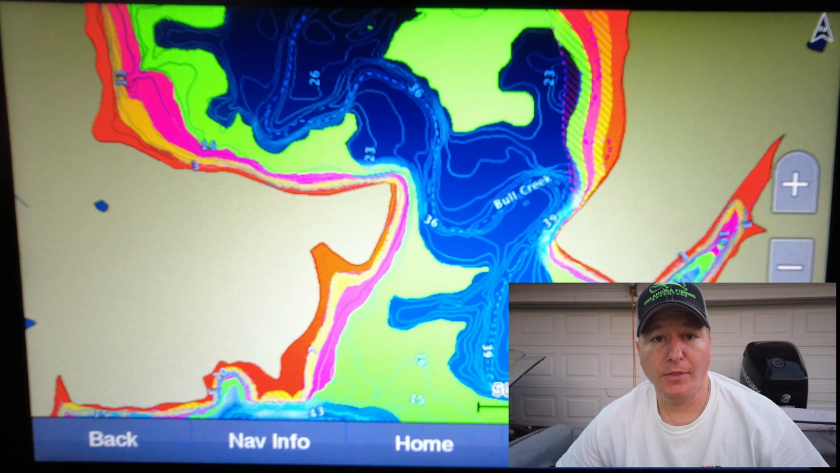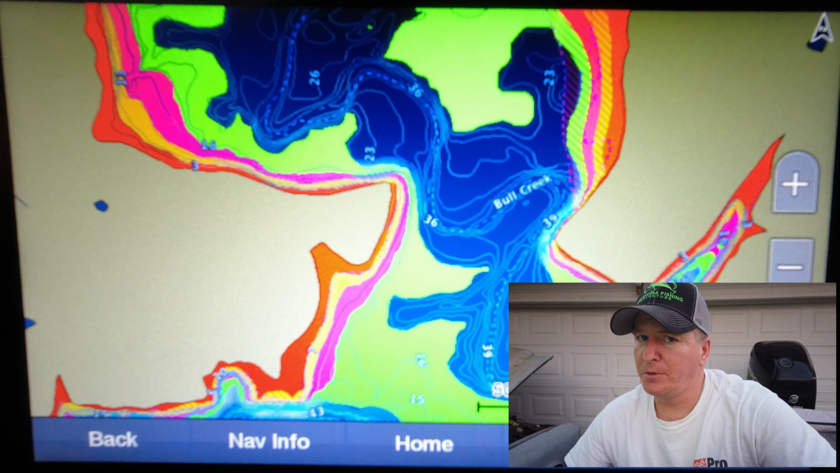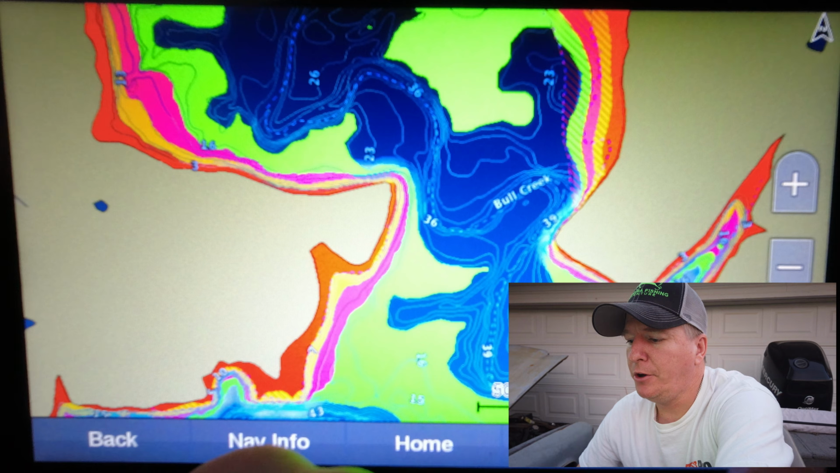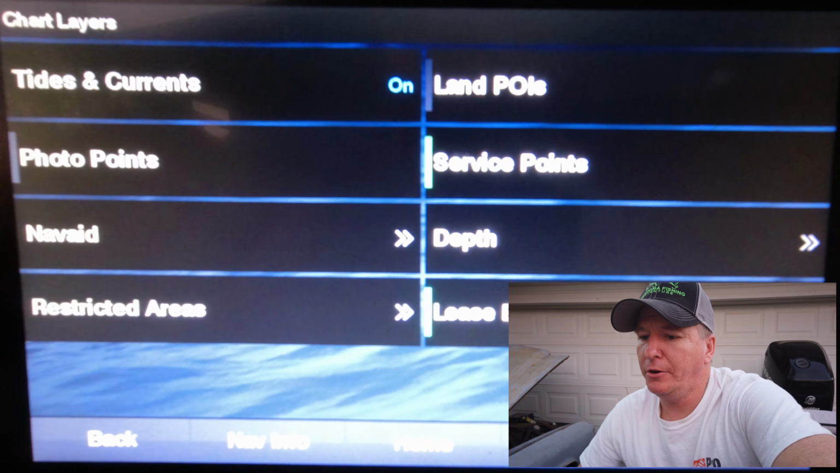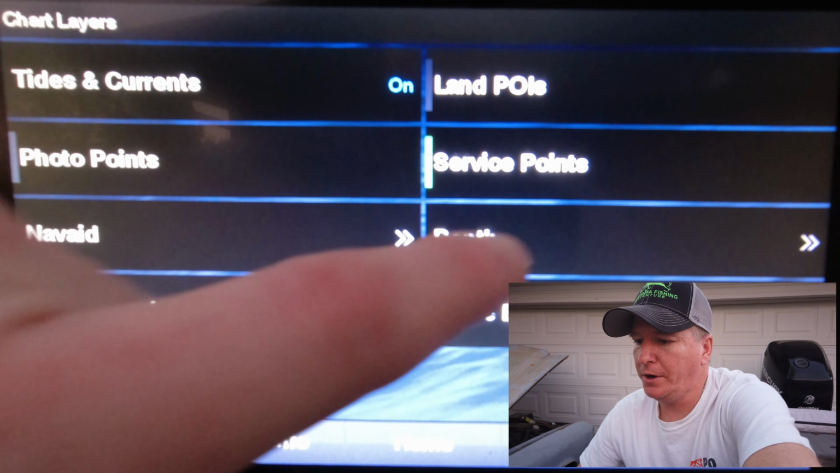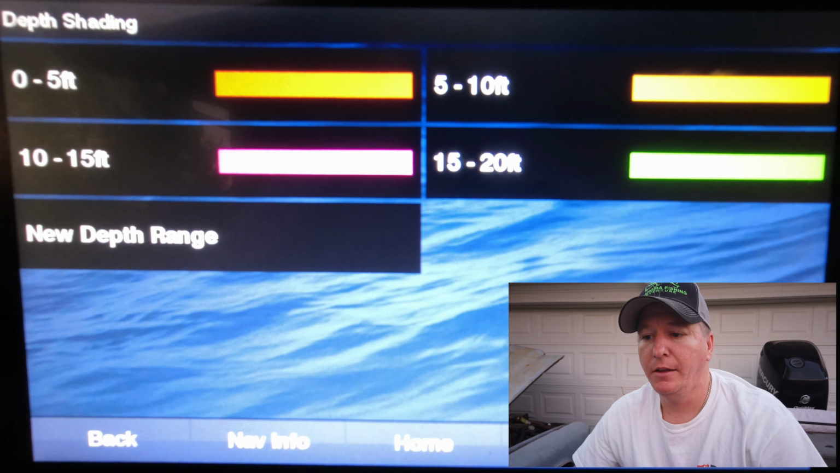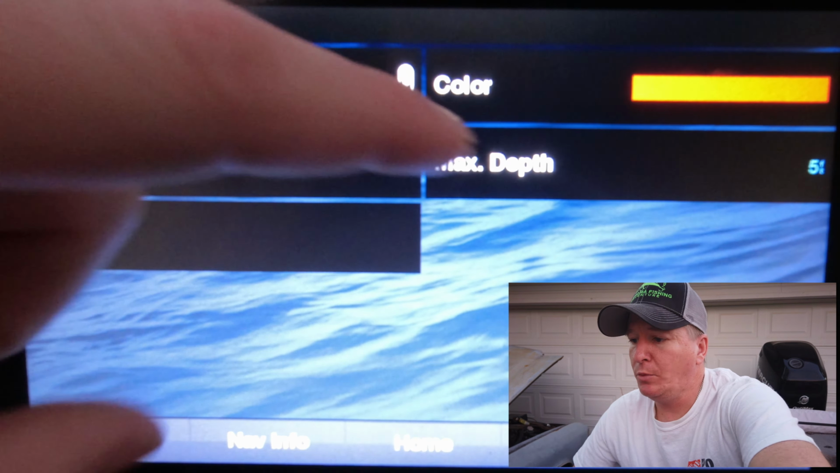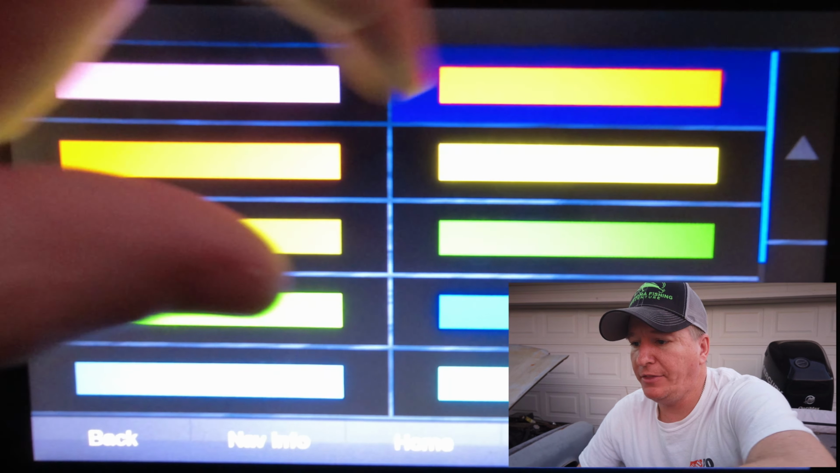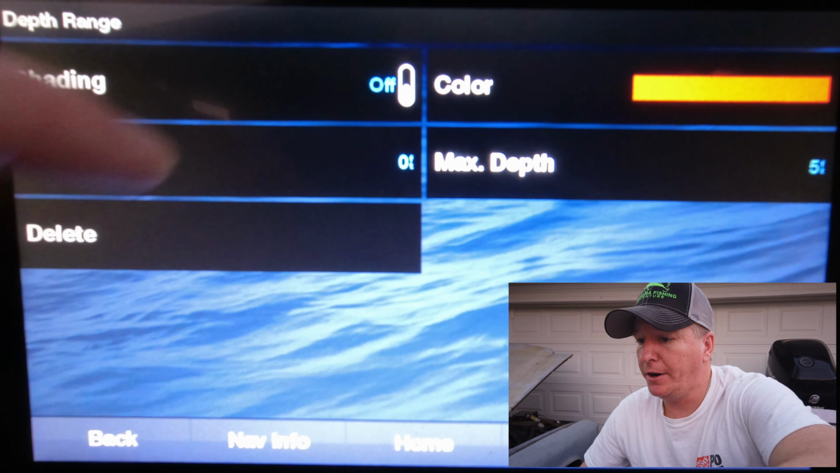So if this is something that you would like to do, follow along here. If you've got a Garmin, most Garmins are probably going to be the same, but if you go in here and hit menu, we're going to go to layers, we're going to go to chart, we're going to go to depth, and we're going to depth shading. So in here you can change these settings to whatever you want to. If you didn't want this to be red, you could just come over here, hit that. You can change it to whatever you want. Just click the slider, that turns it on and off.